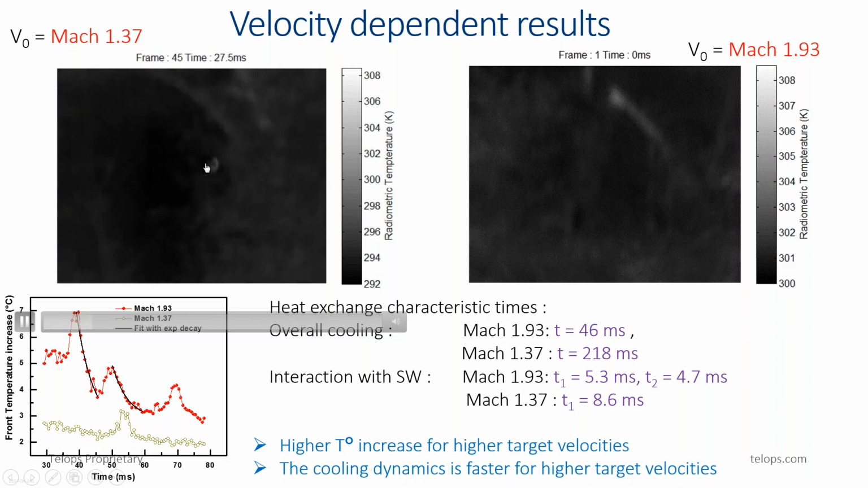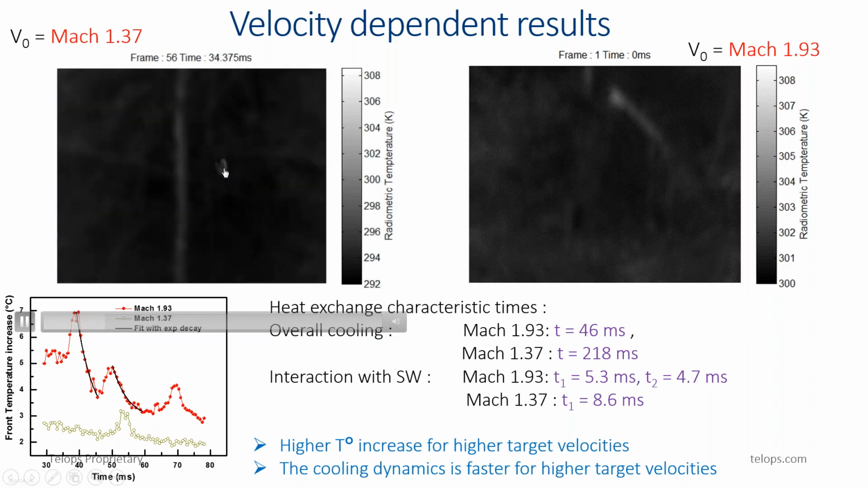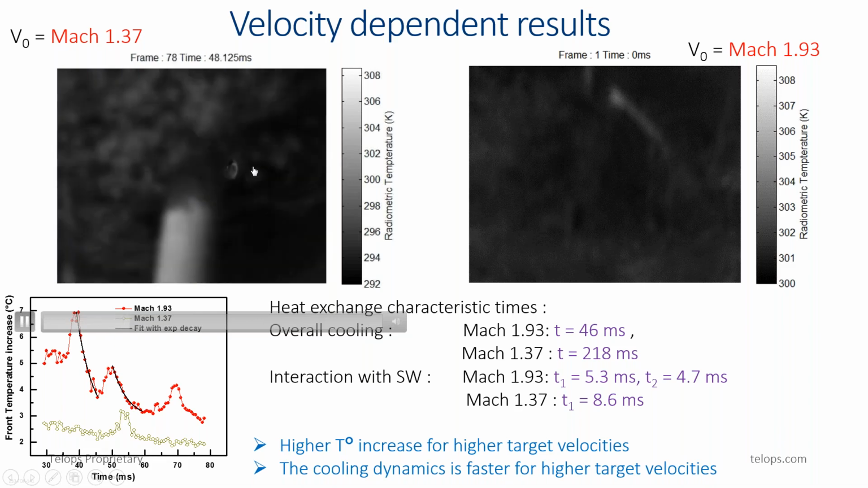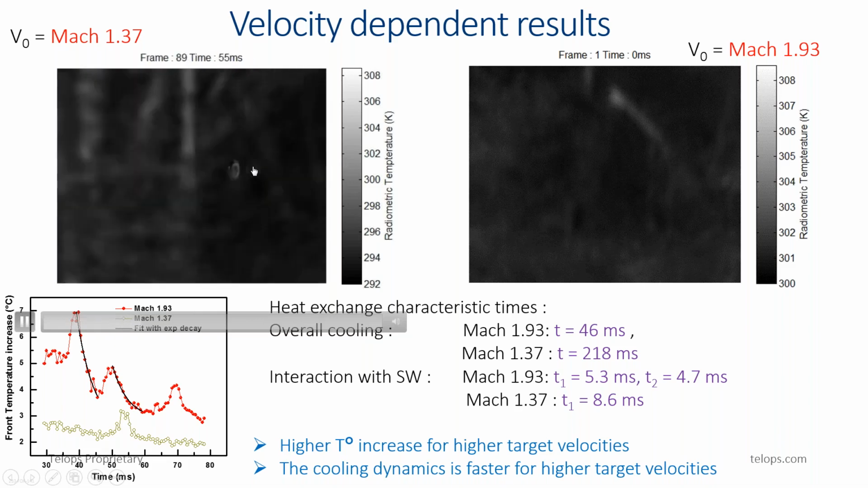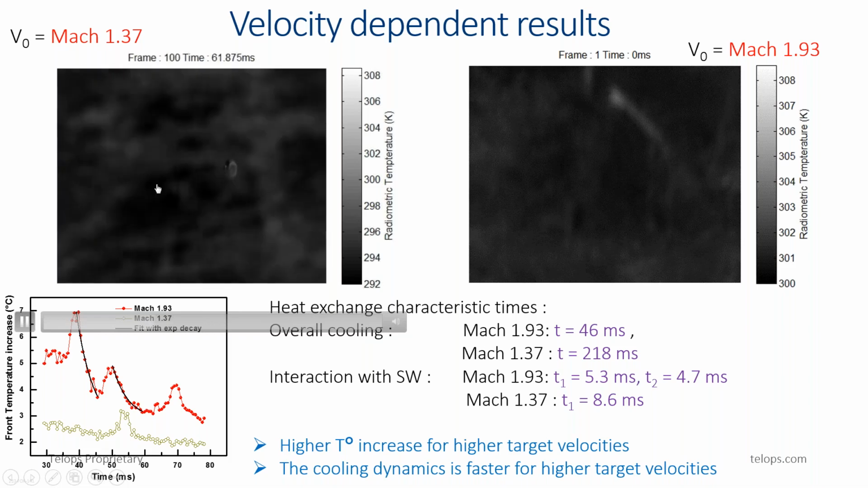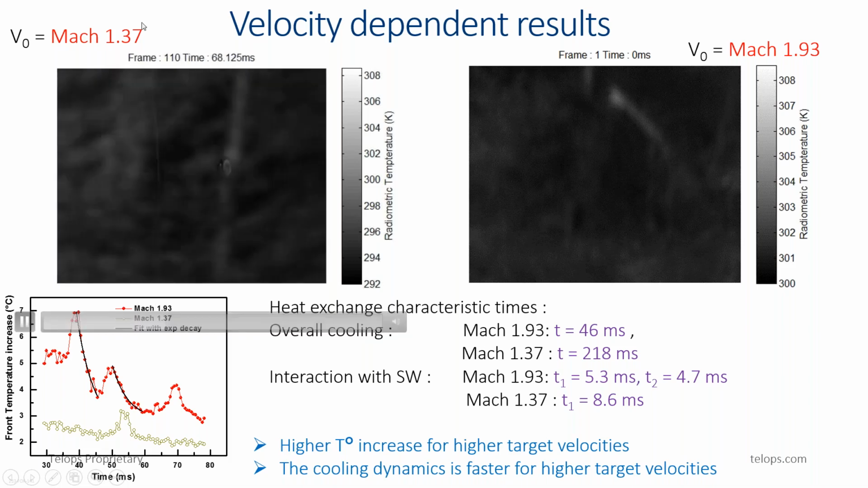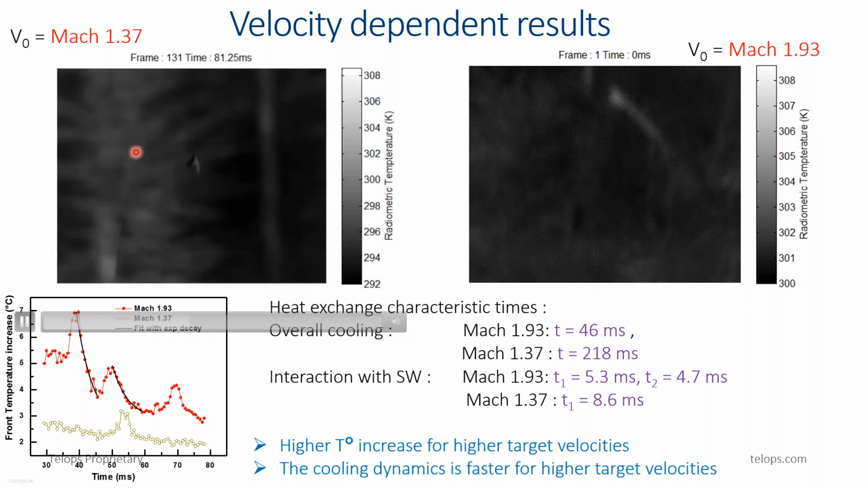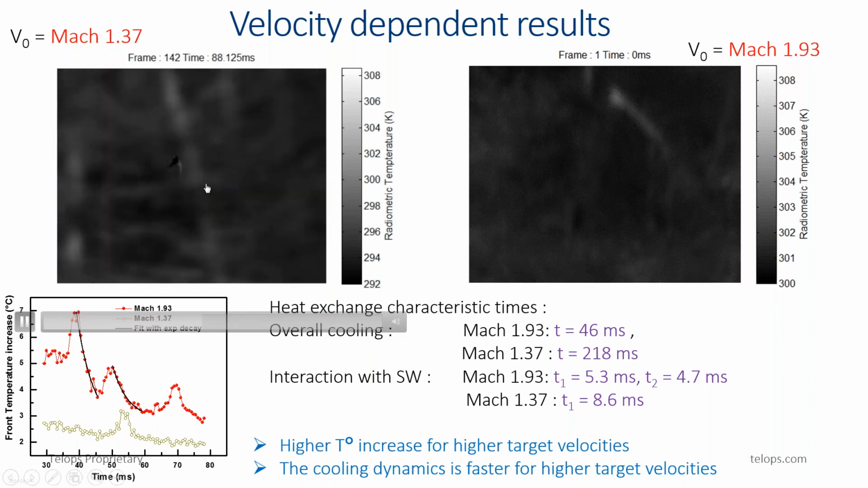You can see the probe there, and on the front of the probe you can also see that the temperature is higher here, similar to what you could see with the test at 1.9. You can even see shock waves in this video, but the shock waves at 1.3 are lower.